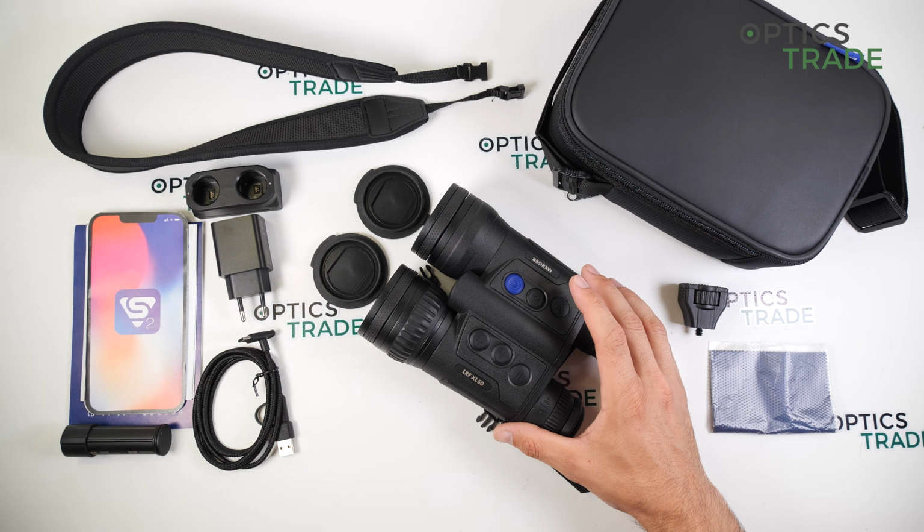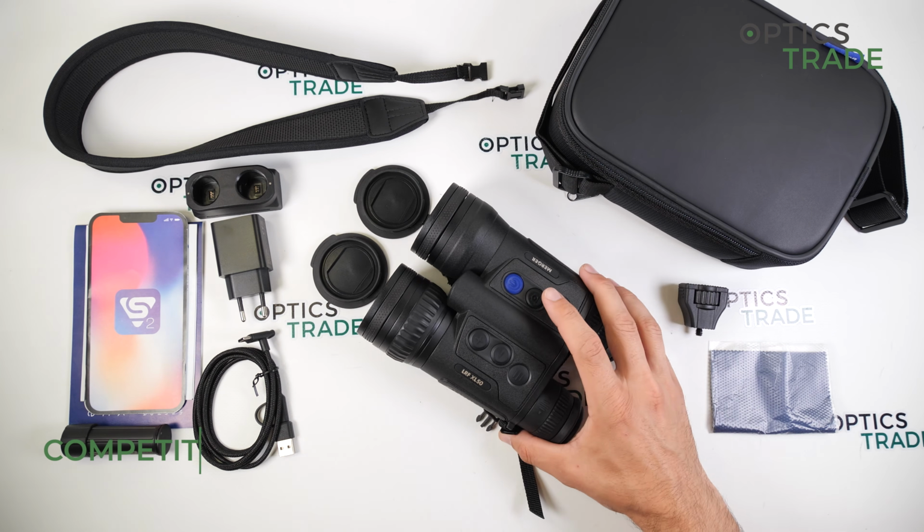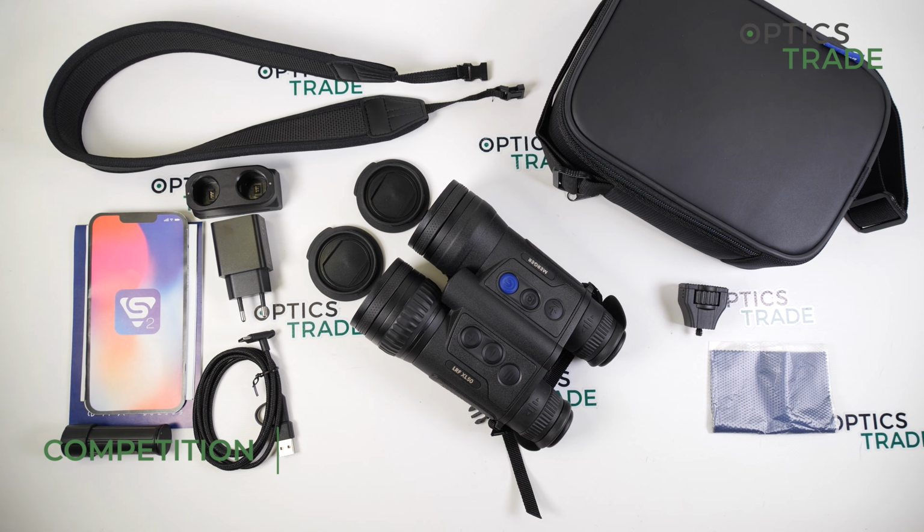Okay, now what is the main competition of these thermal binoculars? I think the HIK Micro Raptor RQ50L is the first one, which is cheaper, approximately 1,200 euros, and it has also night vision capability, and you can also switch to fusion mode. But the image quality is not comparable. As I said, this device stands out with the image quality.